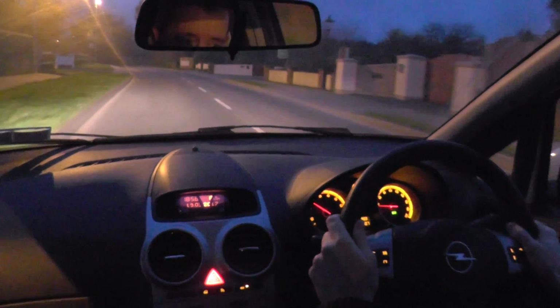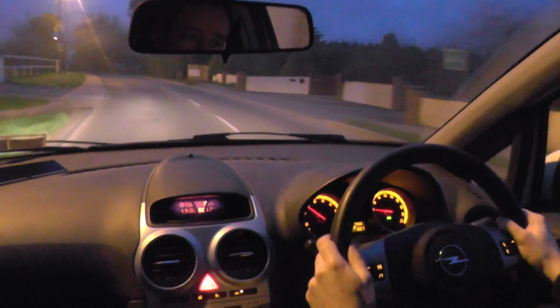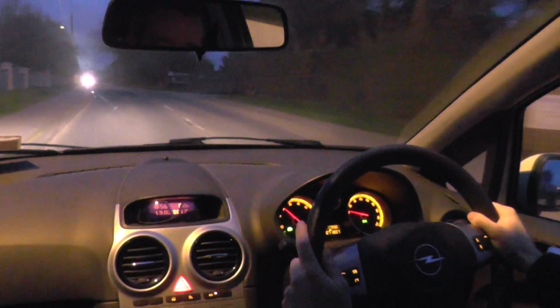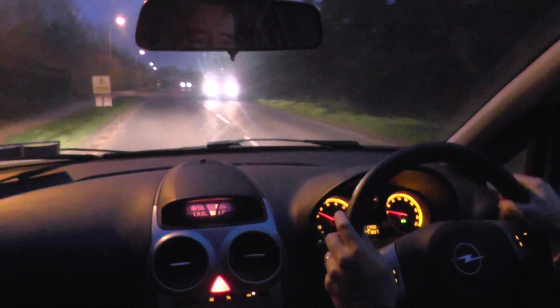I have my dipped headlights on, not my full headlights. I don't need my full headlights on because there's street lights on here, as you can see. So there'll be no need for any full headlights on a road like this when you can see reasonably okay. And it's not very dark, it's just kind of dark, it's getting dark. So I'm aware of the cars.